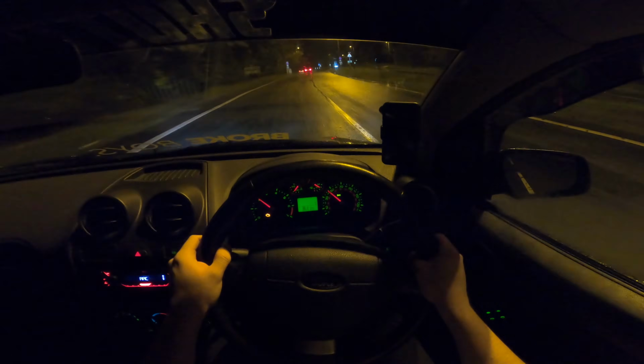My brakes aren't that good either, so if you see me slowing down way before the roundabouts or junctions, that's why. I don't know if to go straight over or left.